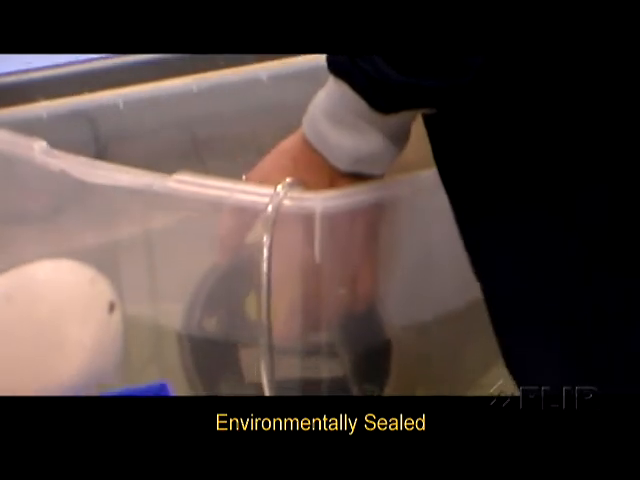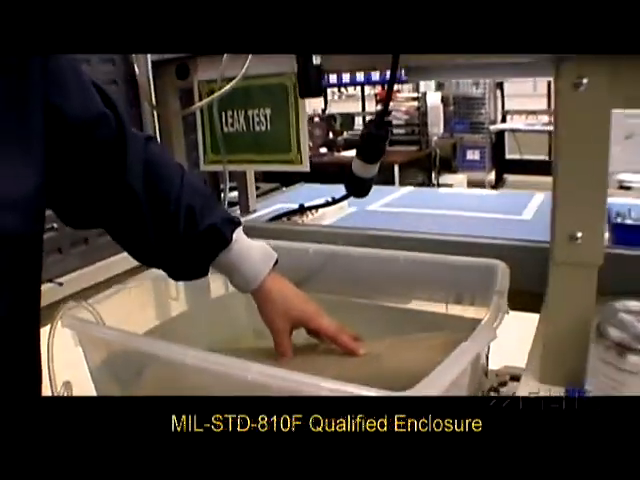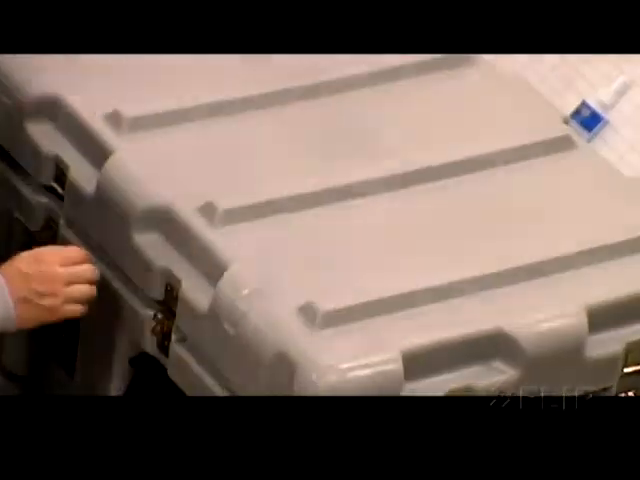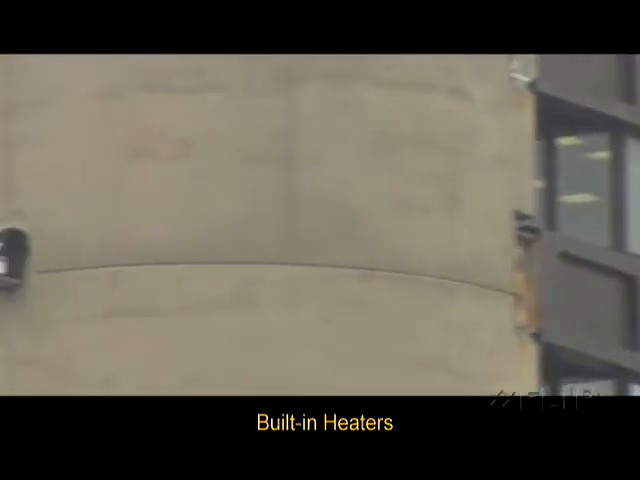The environmentally sealed Ranger 3 utilizes the military standard 810F enclosure. The 810F will withstand temperature extremes, sand, water, ice, and salt spray, making it suitable for deployment in severe climates. Built-in heaters keep the Ranger 3's lenses clear in cold weather environments.